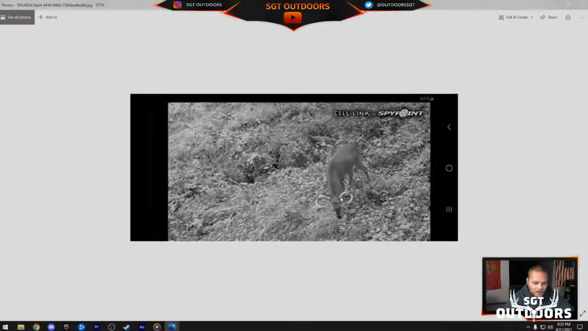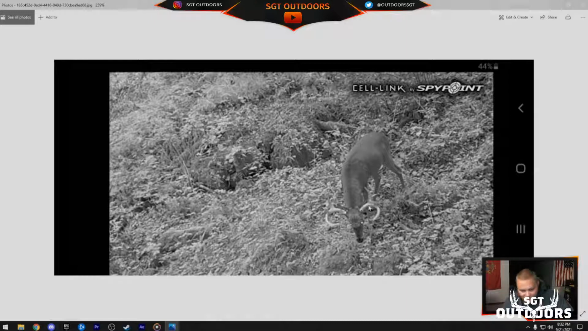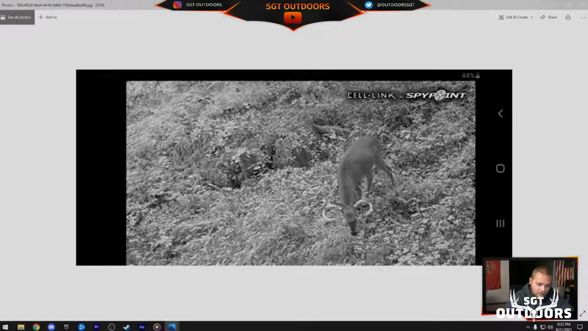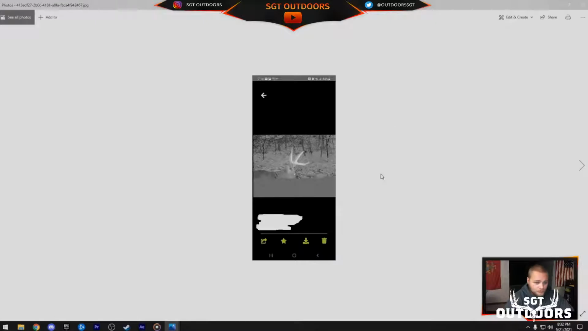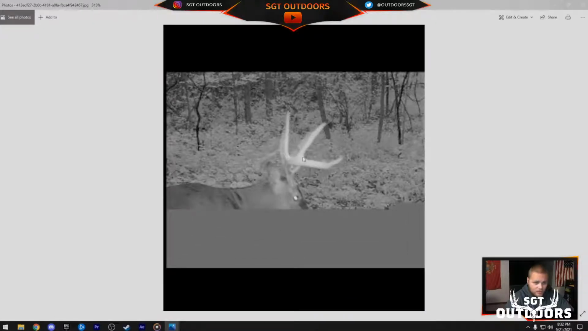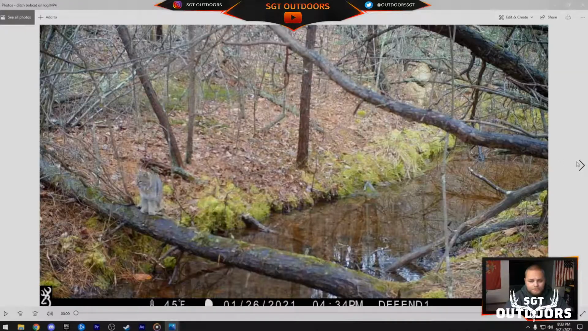Let's keep going here. There's a hard-horned buck. Looking good. God, he is wide, right? That's not just me. He's very wide. It's interesting to see those antlers curl so far back in. That's a good one right there. Look how tall those antlers are. Absolutely massive. I'm not sure what's going on with the photo though. I don't know why this gray piece is down here, but good looking buck for sure.